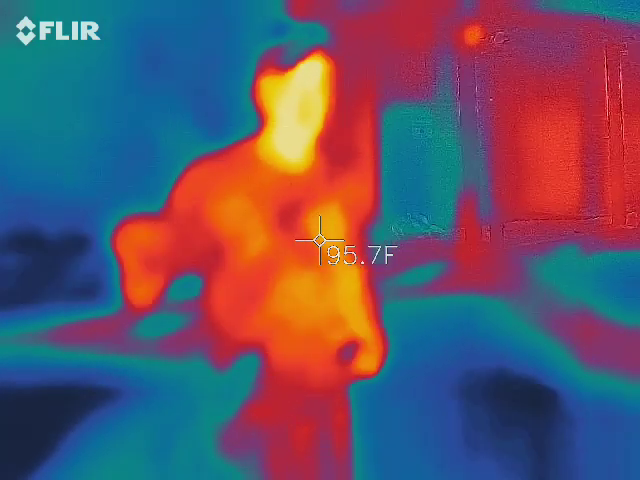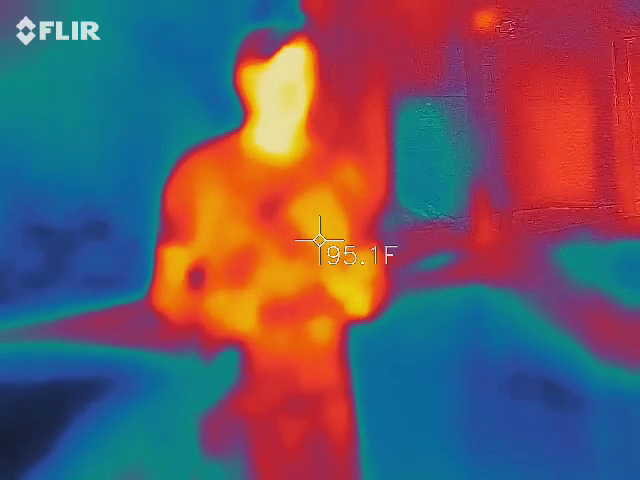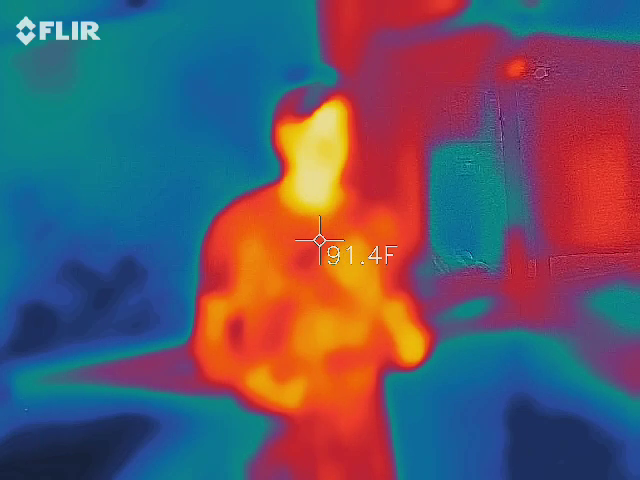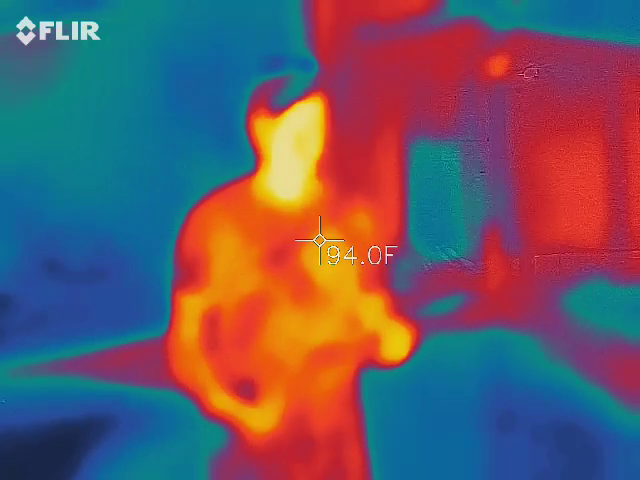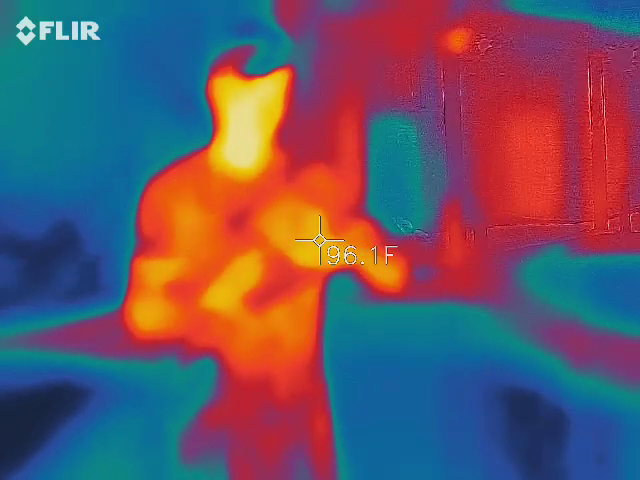If you move too fast, it's not our cell phones of today as far as the camera technology. It will pixelate like an old flip phone. Okay? We want the thermal imaging technology. That's why it's so expensive. This is going to be an interesting night for you guys.